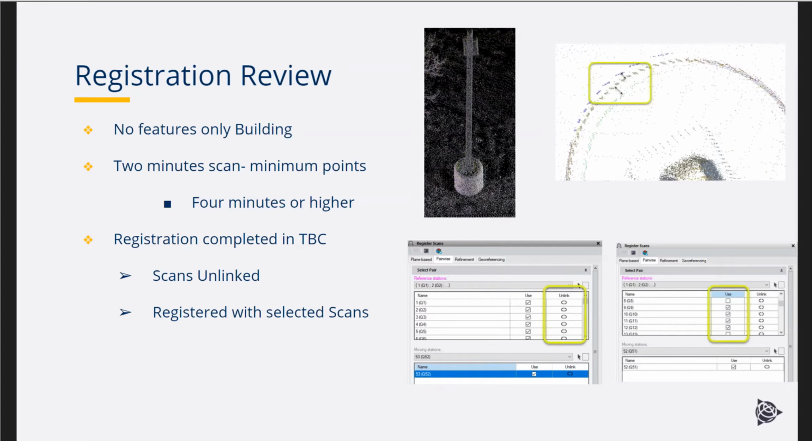So the drawback is that we did 2-minute scans to get it done as quick as we could. However, with Perspective software, it doesn't use all the points, and the registration assist gave us the thumbs up for good results. But once we brought it into TBC, we can see some smaller areas where the registration assist didn't successfully complete.